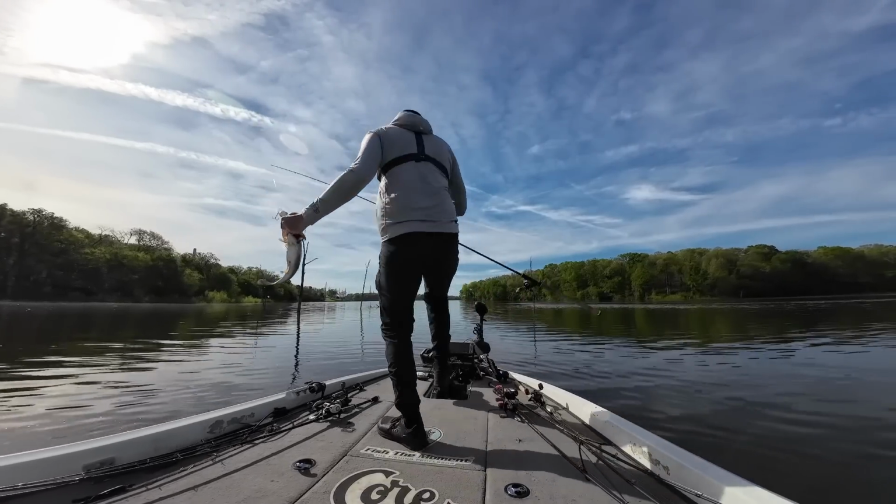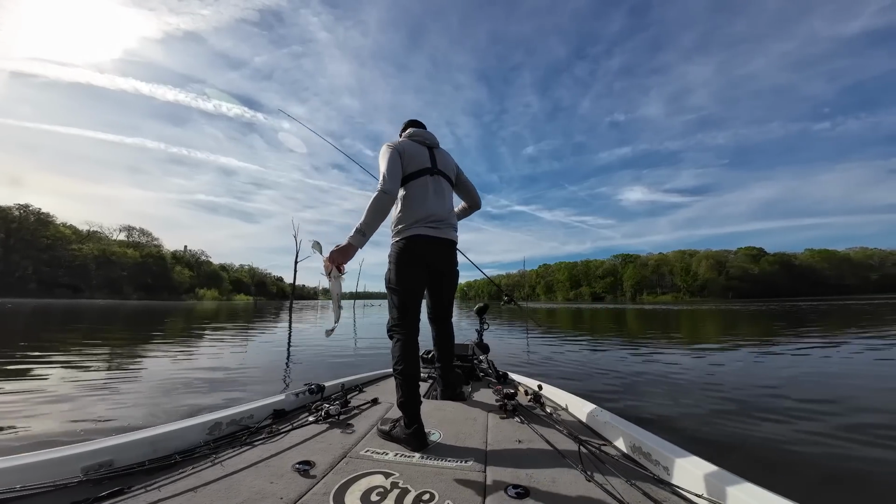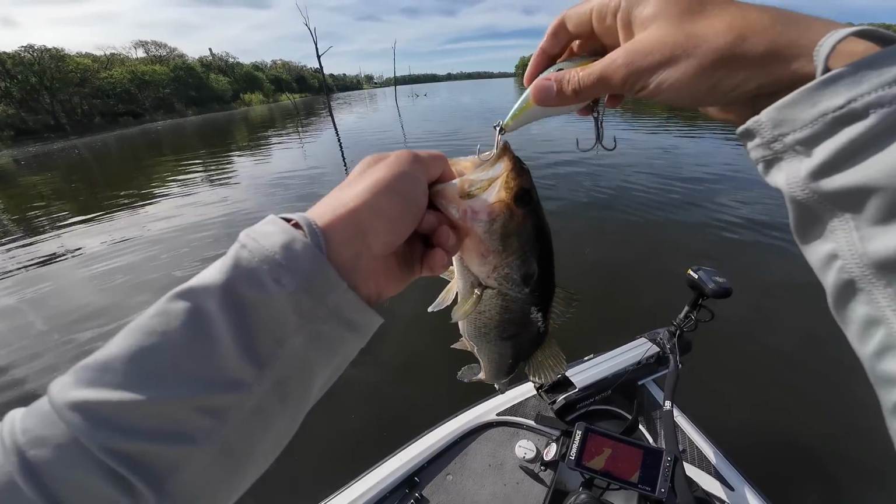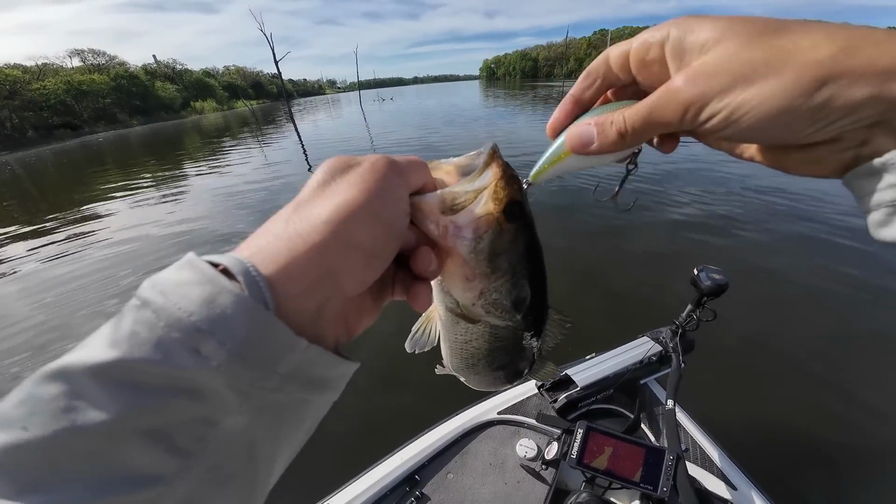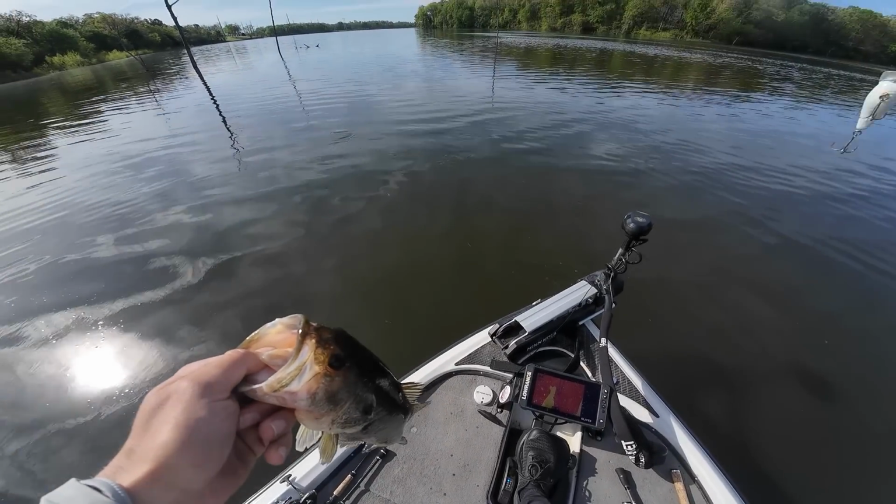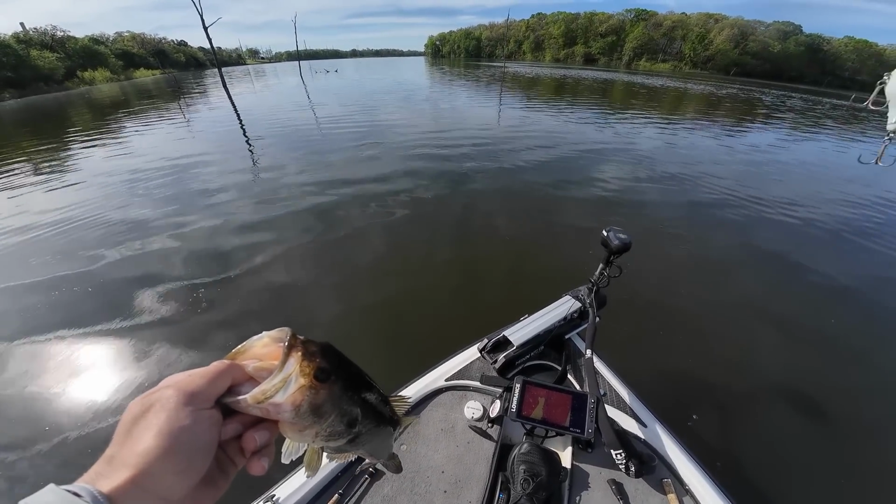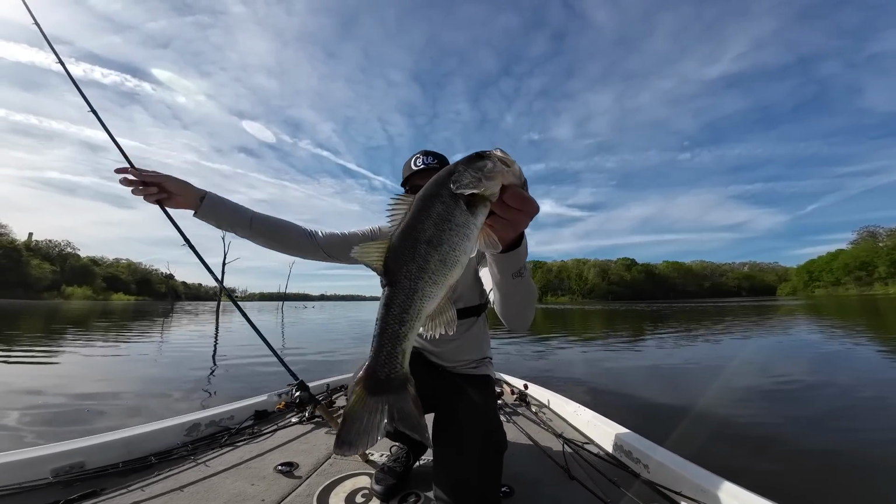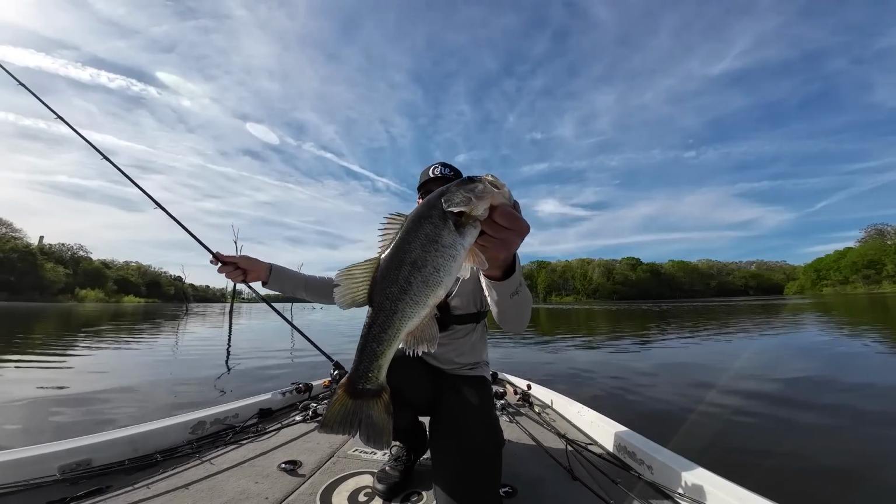Let me back us up right here, guys. That was right off that rocky spot. He hit that right at the boat too. That's wild. Back us up a little bit here. That was sick. We're getting a little bit close on that waypoint, so let me back us up. But okay, we're backed up. There we go, beautiful fish. That's a solid 2-pounder on that Magnum Squarebill.